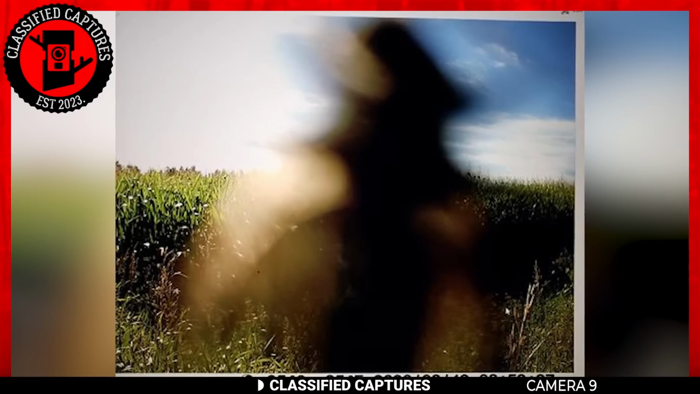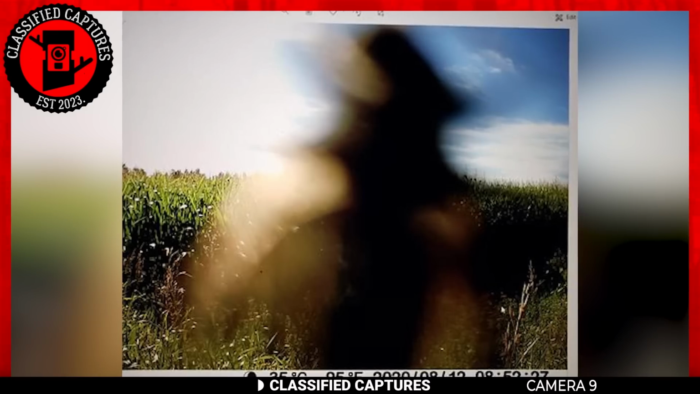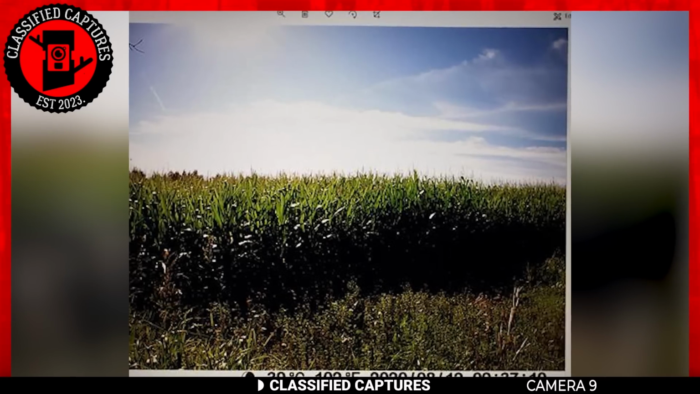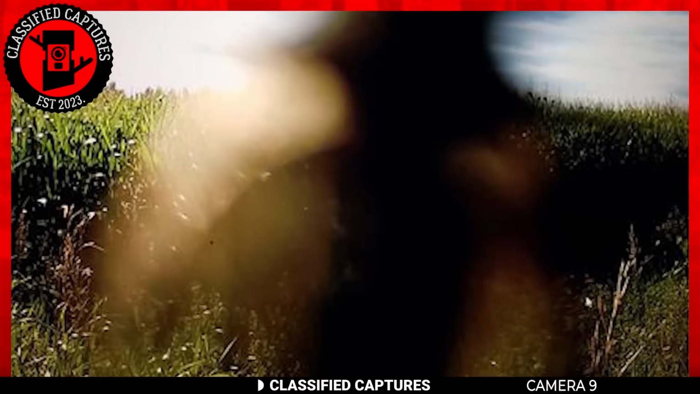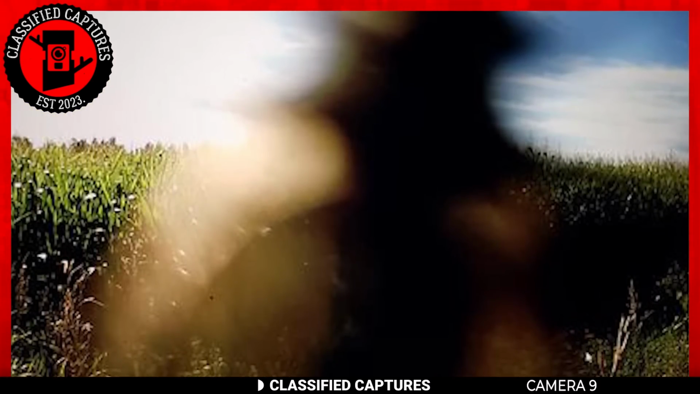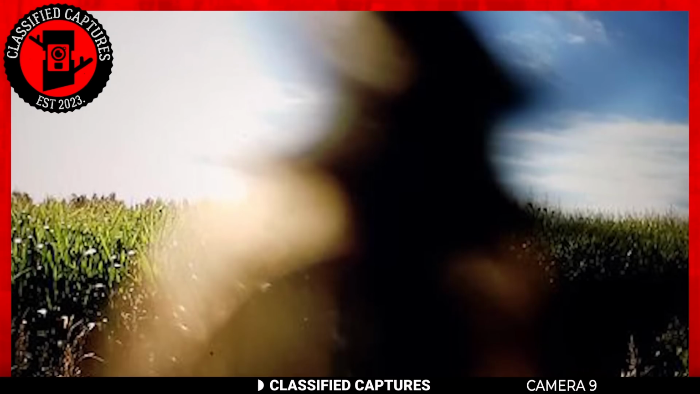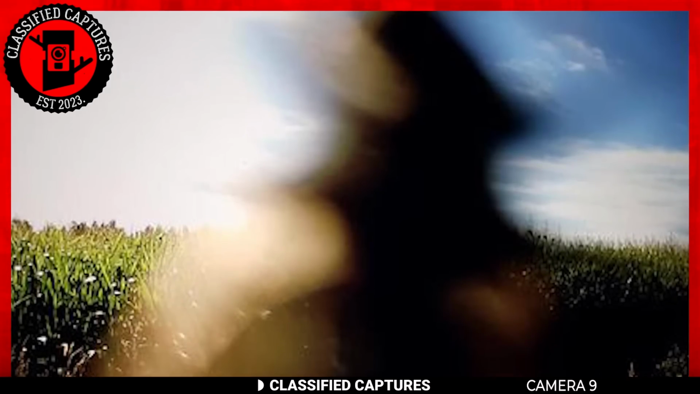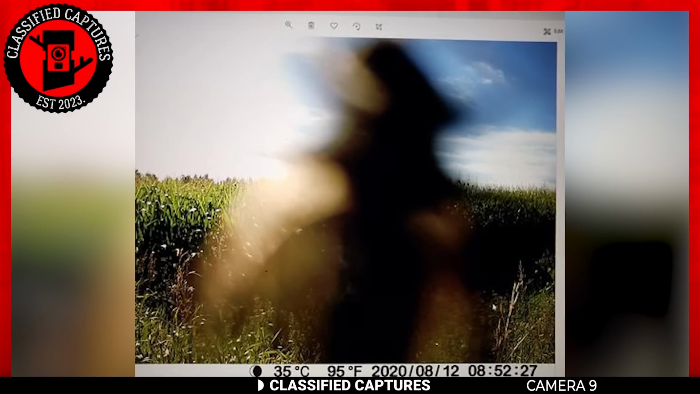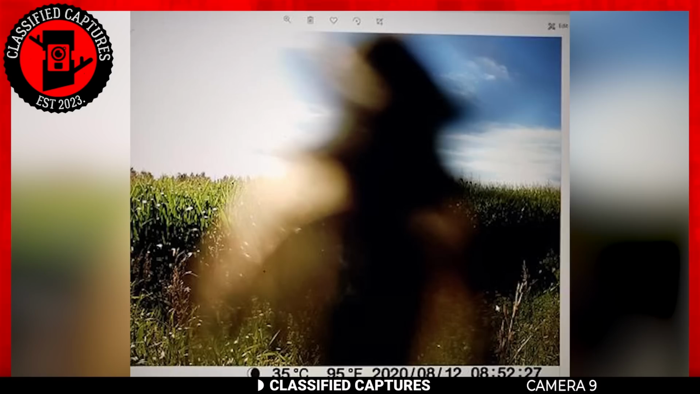Others have suggested that the figure could be the farmer himself, diligently tending to his crops. Yet, this notion is swiftly dismissed by the farmer, who attests that he didn't venture to that part of the farm on the day the image was captured. A riddle within a riddle, it seems. The realm of the unknown, however, does not easily succumb to conventional explanations. As whispers of Bigfoot sightings and strange occurrences resonate in the area, the possibility of a cryptid presence cannot be ignored. The farmer's accounts of missing fruits and small animals add weight to the theory, enticing our imagination towards the mysterious realm of Bigfoot.